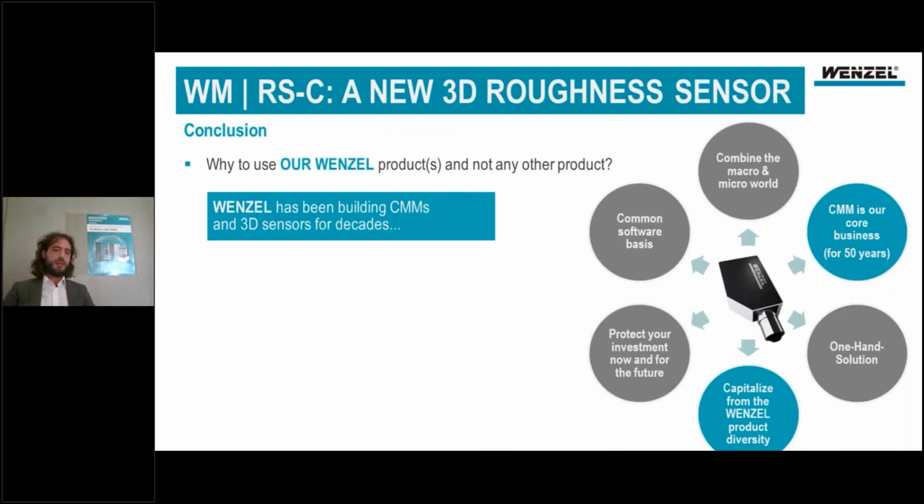I hope you got an impression of what we are able to do with our new 3D roughness sensor. Now follows a short conclusion about why you should buy our product and even other products, and why this is so interesting.